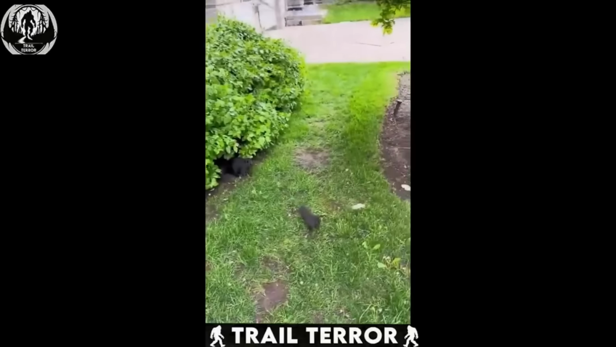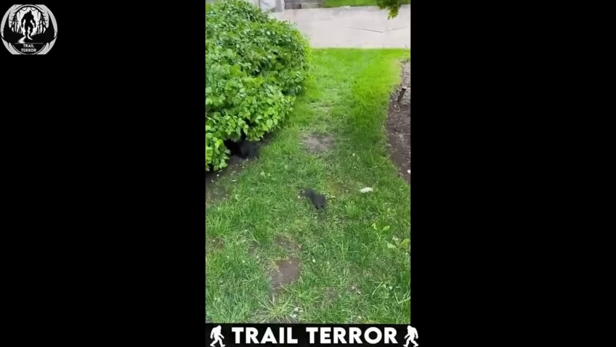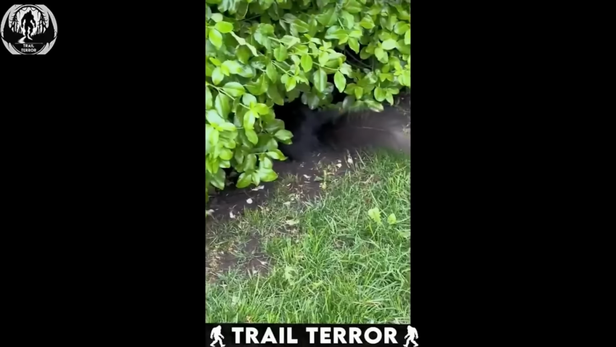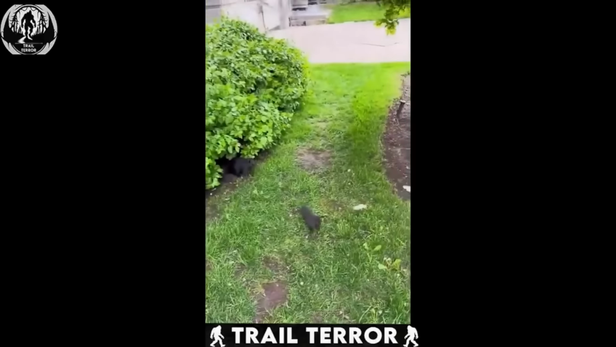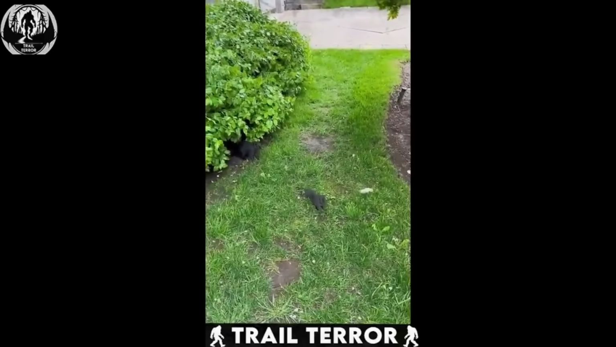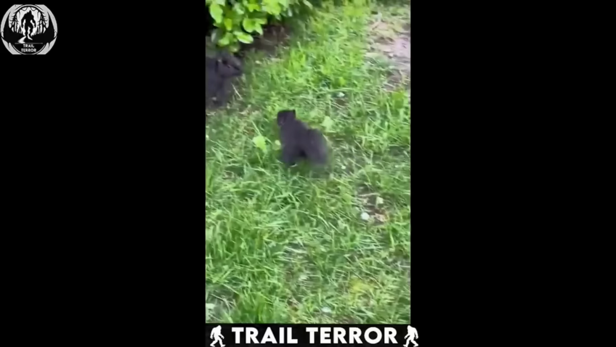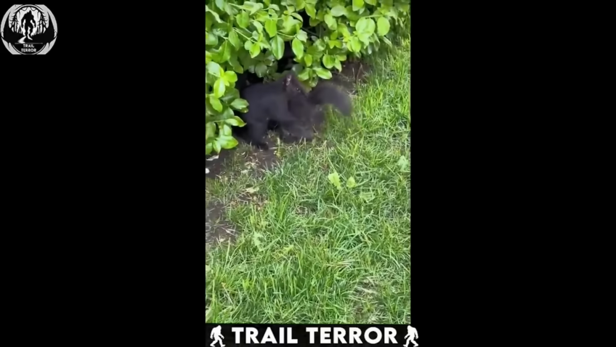This video comes from a homeowner who captured a truly wholesome moment in their backyard. In the footage, we see a black squirrel hiding under a bush with what appears to be her little one. The little squirrel seems a bit naughty and takes off, prompting the mother to call it back. When it finally returns, she starts folding it up. Yes, you saw that right.